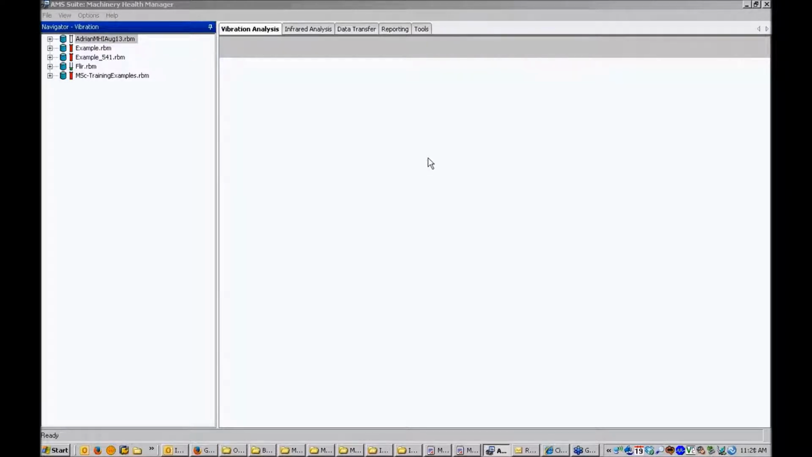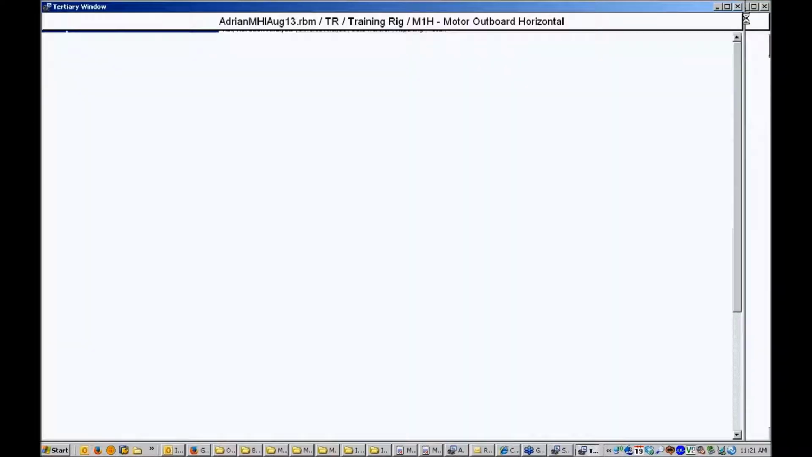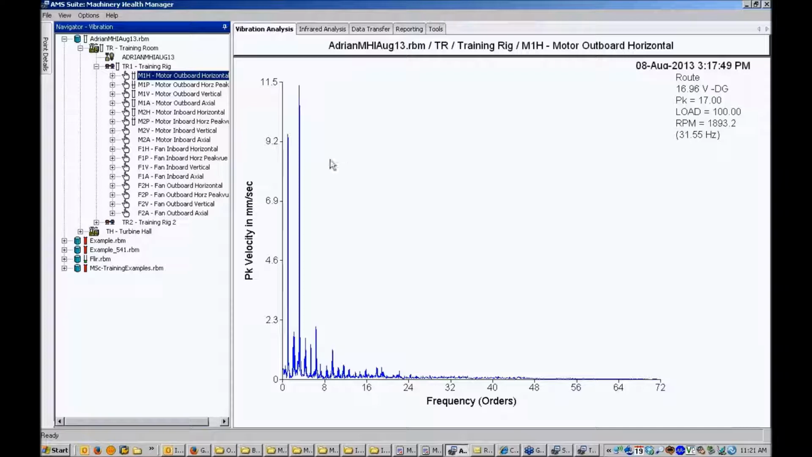All right. So the plan here is to assume that we've already got an existing vibration database with vibration points, and what we want to do is add thermographic points to that existing database. Over here in my navigator view, I can see I've got a range of databases, including one from a recent training course that I'll use as a demo. I'll drill down into this vibration database here, and we can see we've got normal vibration points, and there's spectral data, etc. But we want to add some thermographic points to this.